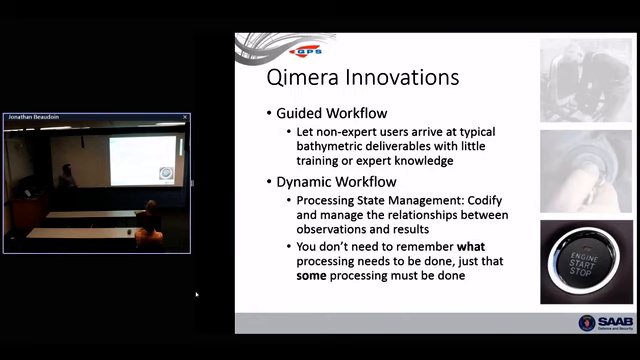And then another aspect of this is a dynamic workflow. Is that whole dependency diagram I showed a few slides ago, that should just be put in a box. You can open the box and look at it if you like. But if you don't care to know what's in there and you just trust us, you can put numbers in, answers come out, and then you can play with that and see the results very, very quickly. And you don't ever have to remember what needs to be done. You just need to remember that some processing needs to be done.